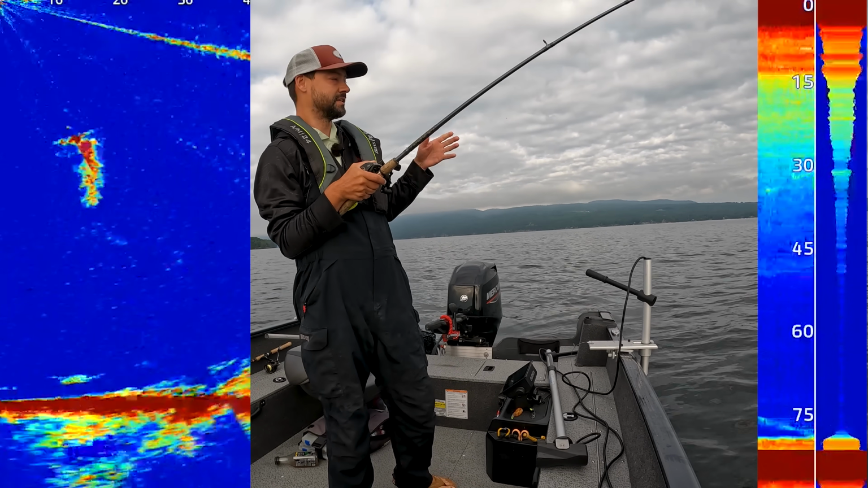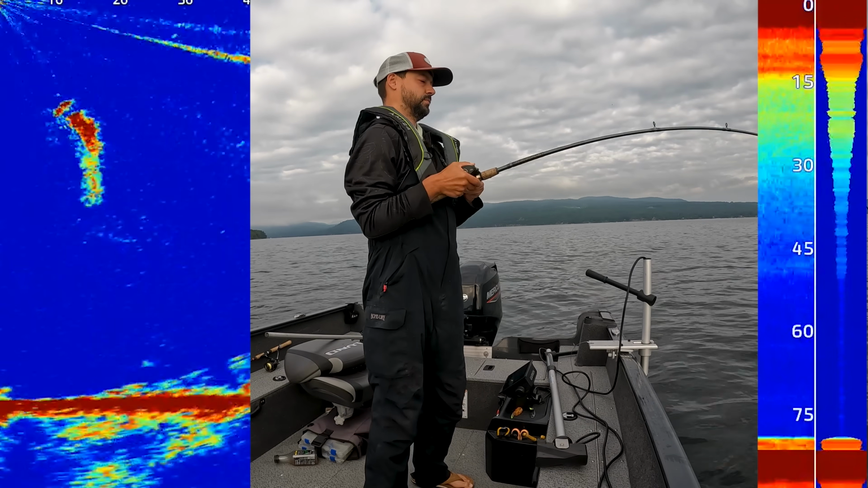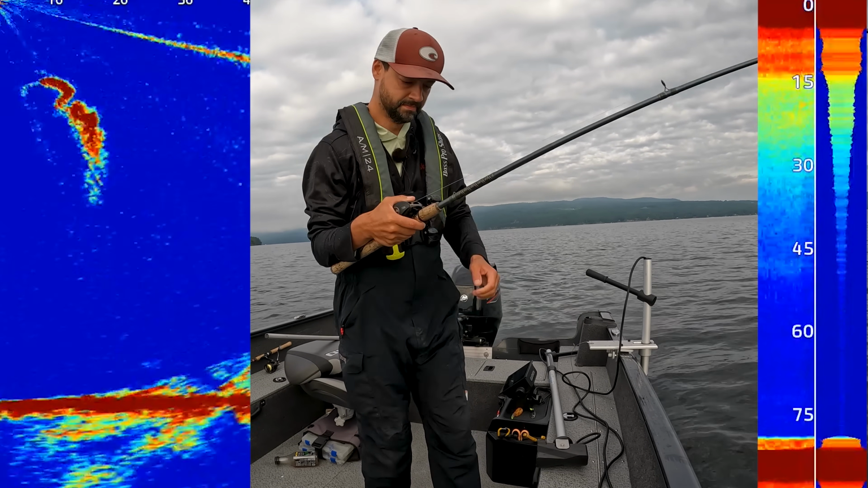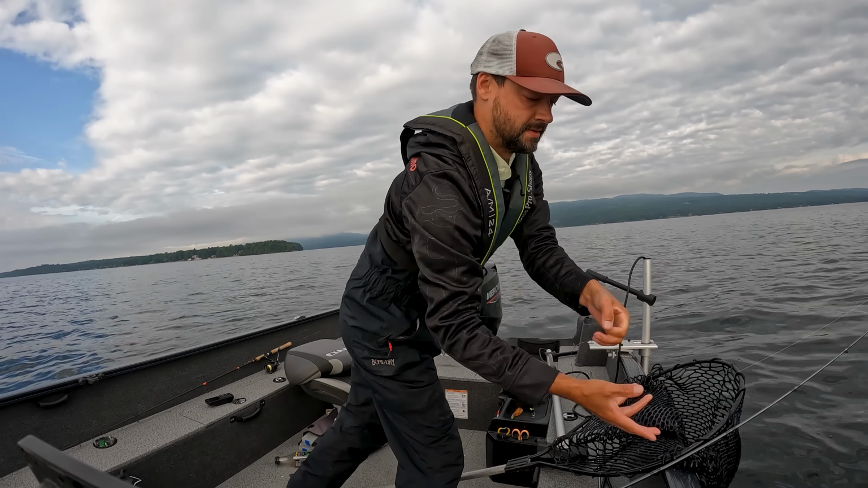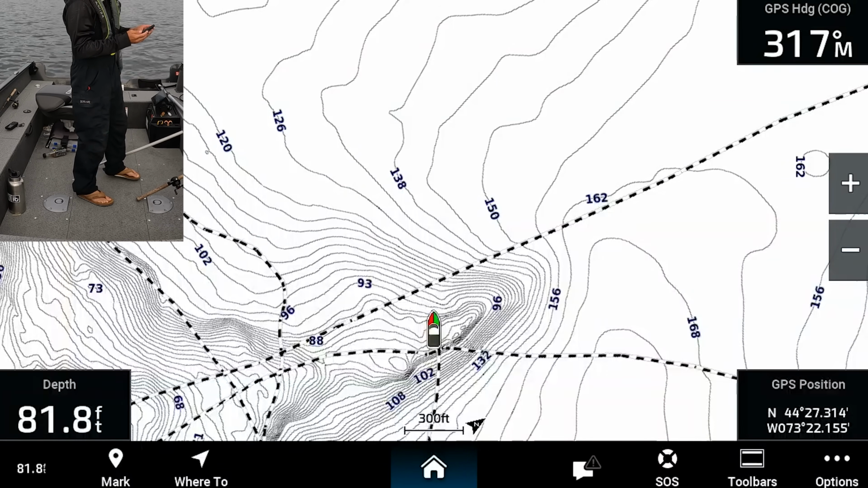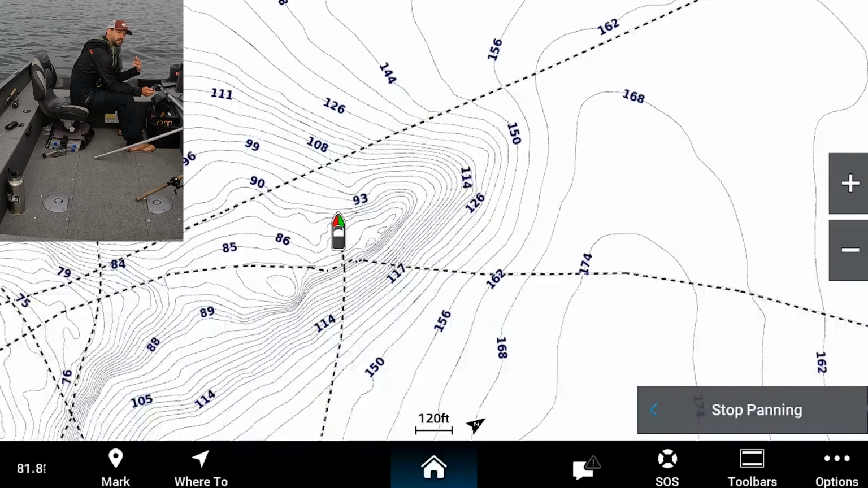We've got a steep ledge, underwater point, which I'll show you here in a second. There we go. Another pain in the butt fish. So let me show you where I am here. Right now we are right on the very edge of it, so we've got deep water all around us.